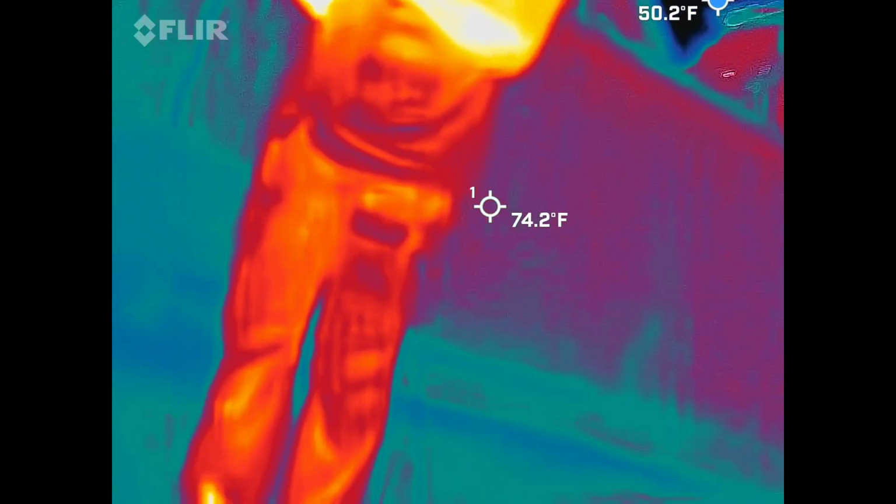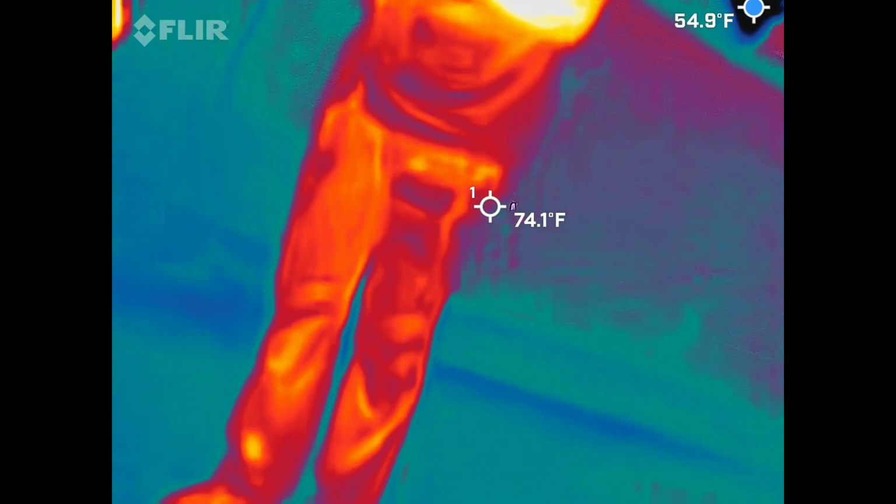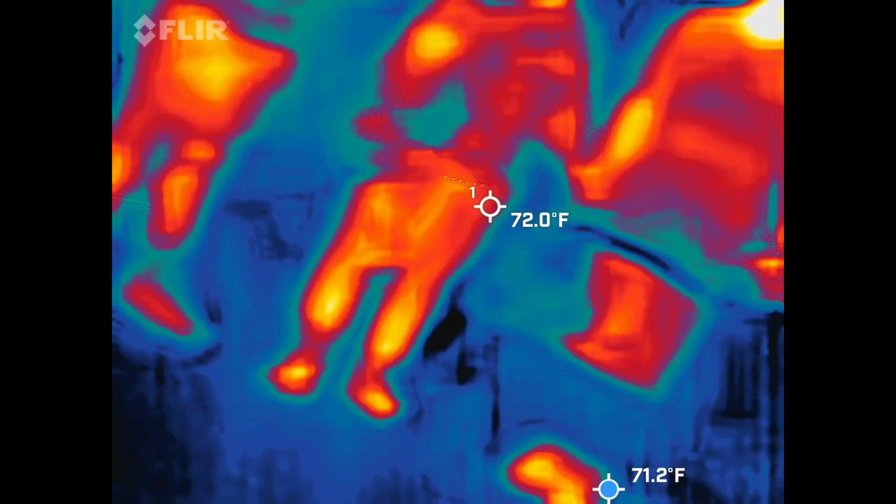Any other readings? We did get a 146. I got 40 something. I did get a 40 something. Yeah. So we did an experiment with Klaus over here.